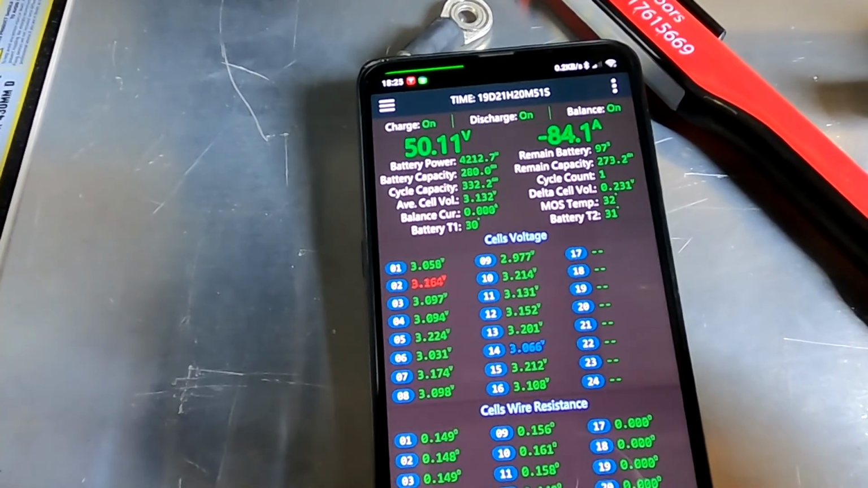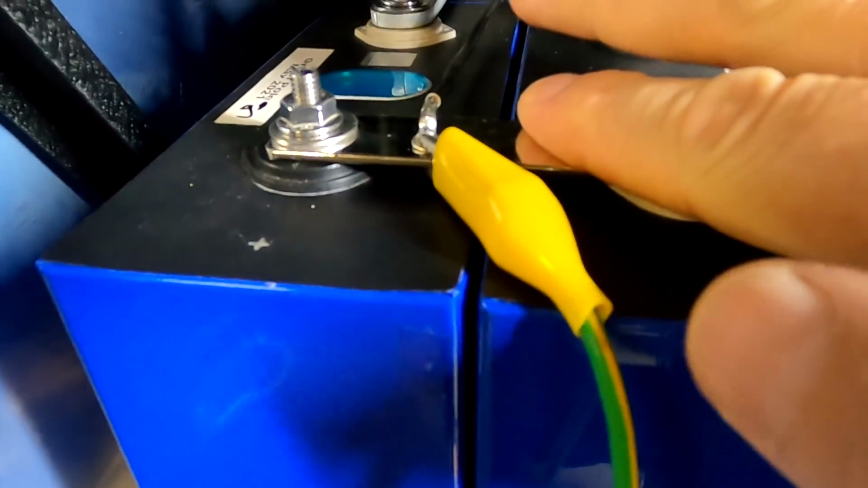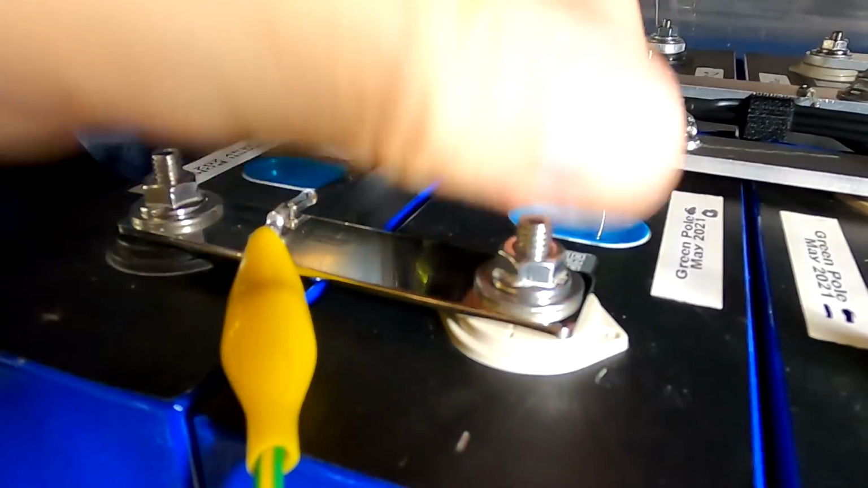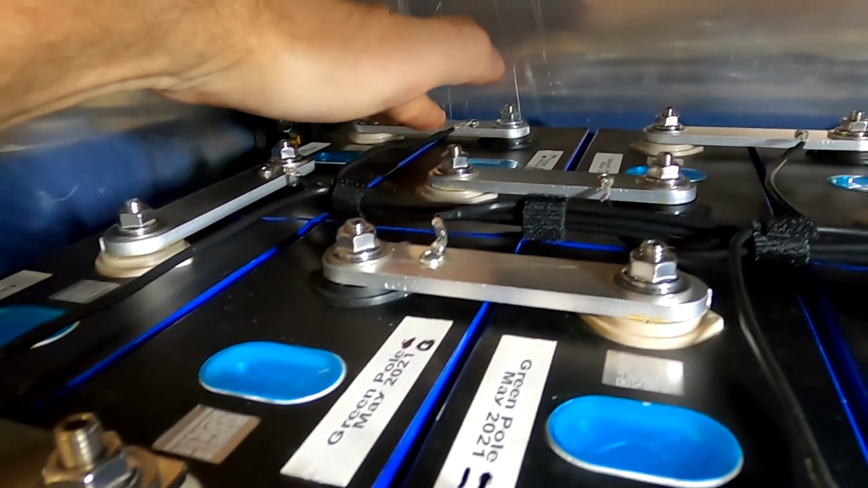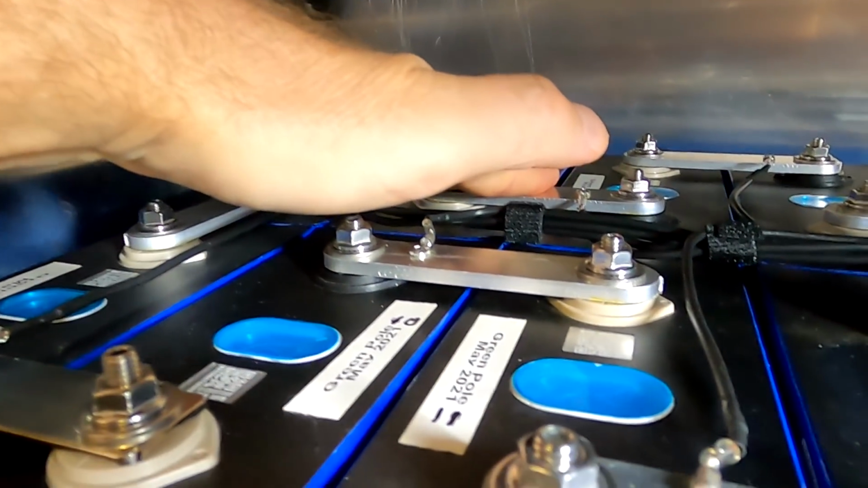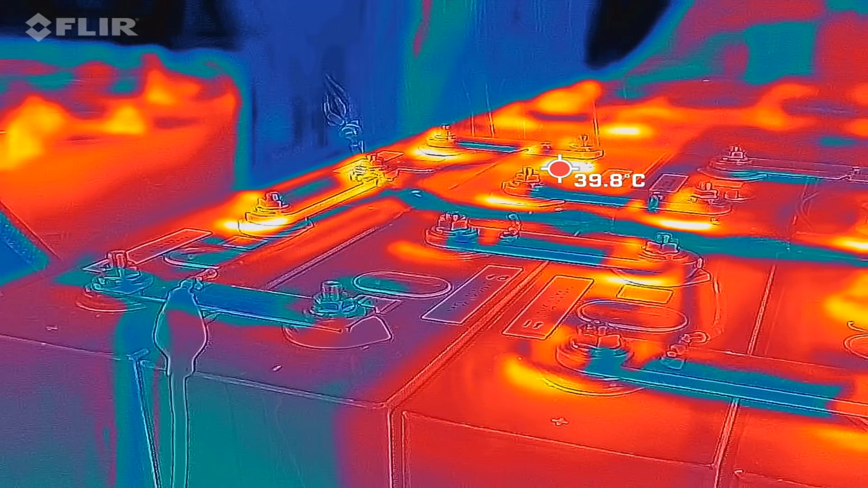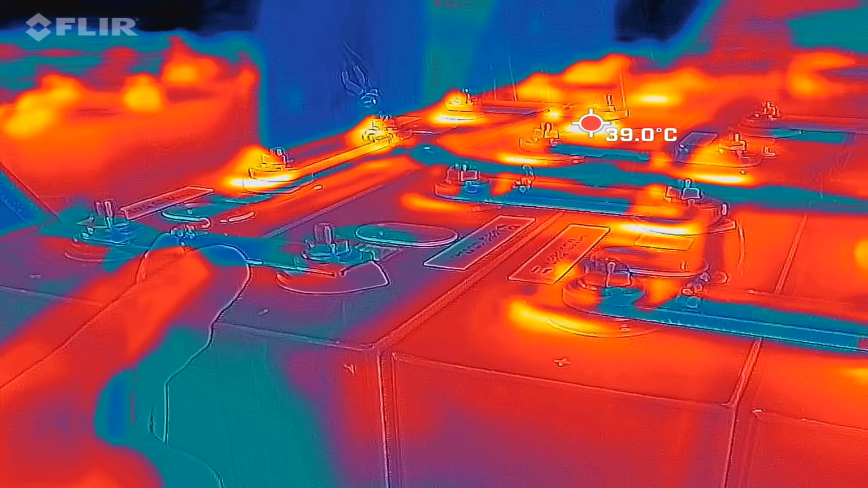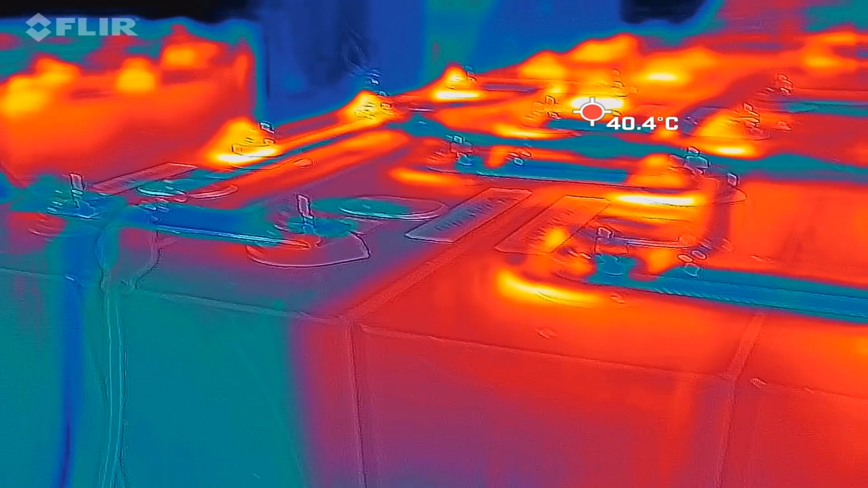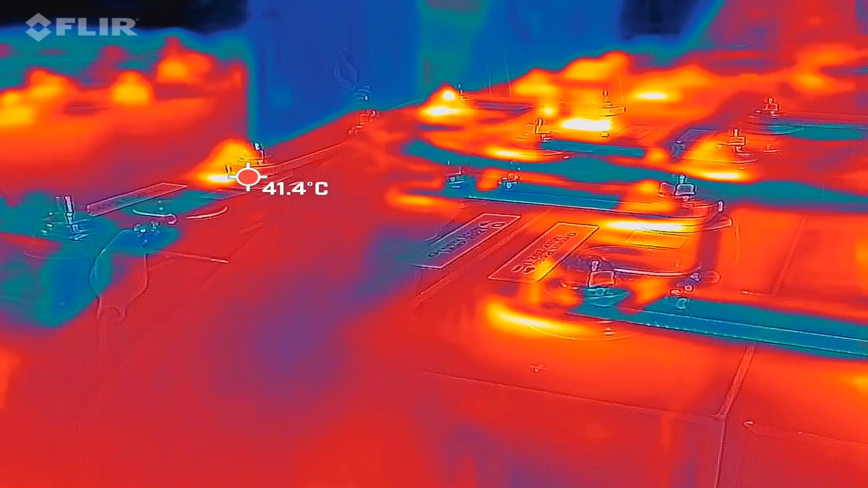So, and we try again. 93 amps we are pulling from the battery, and I have mounted the original bus bar which came with the cells again. I torqued it with 5 Newton meters, and I can already feel these ones here heating up. Okay, and here's the situation again, and we can see this time the original bus bar stays actually cool, and the terminals as well, while all the other ones are glowing up like candles.